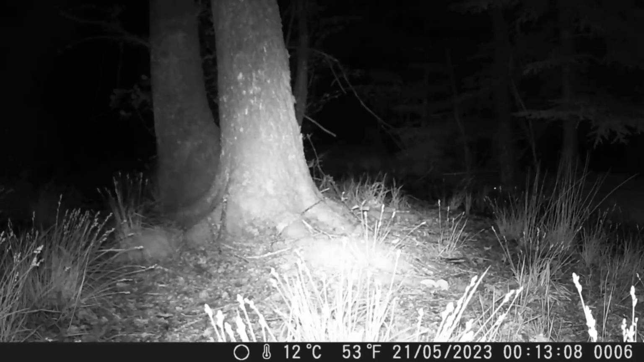The animals are quite shy. They see the little red light with which the trail camera works. So they must have been disturbed by something, but the marten is the first one who's brave enough to come back. So you can see his glowing eyes.